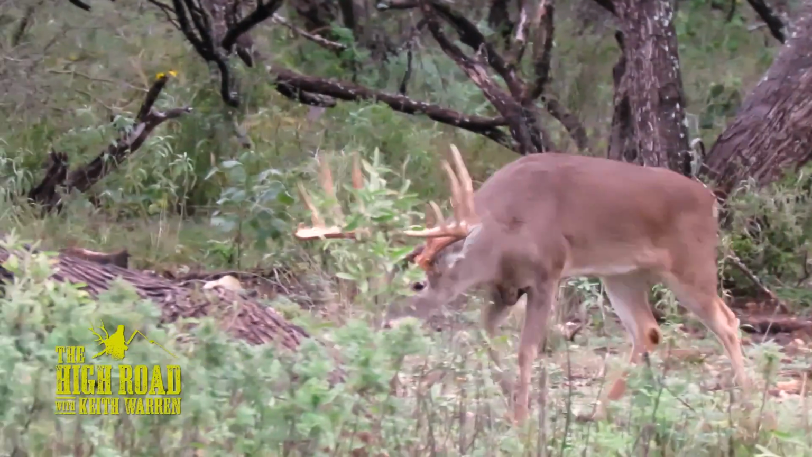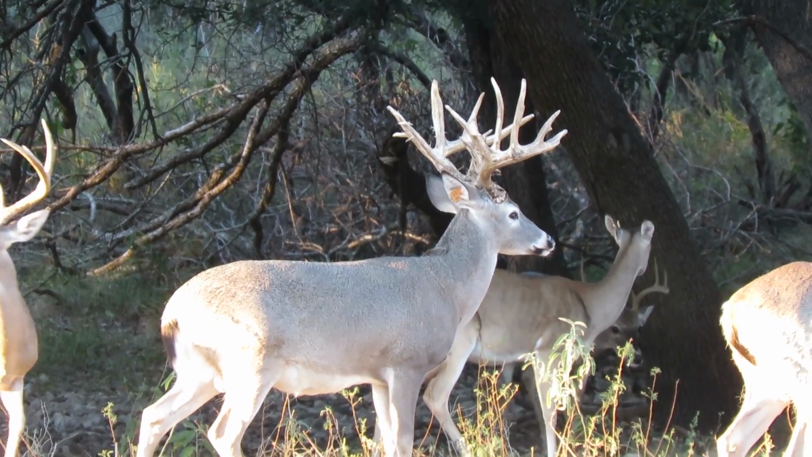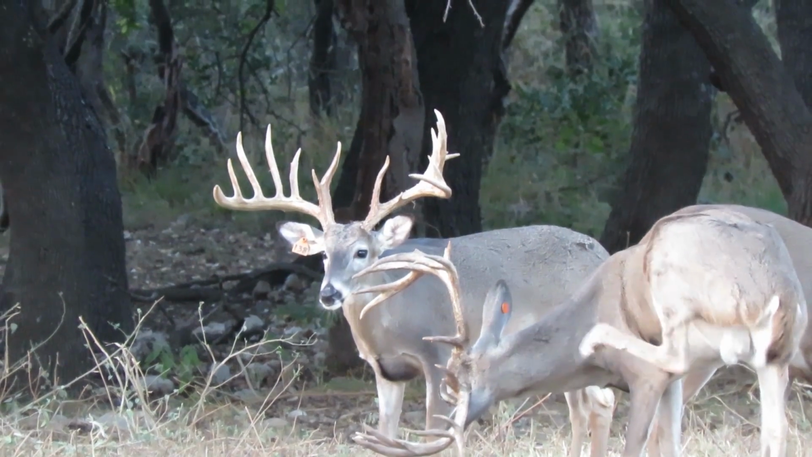Our whitetail that come out of our breeding program here on the ranch have to be tagged by Texas state law. Often you're out in the field, you'll see tagged deer, and those have been released according to state law. What it does for us too is it helps us to judge in the field actual ages, because we use different color tags for each year these fawns are born.